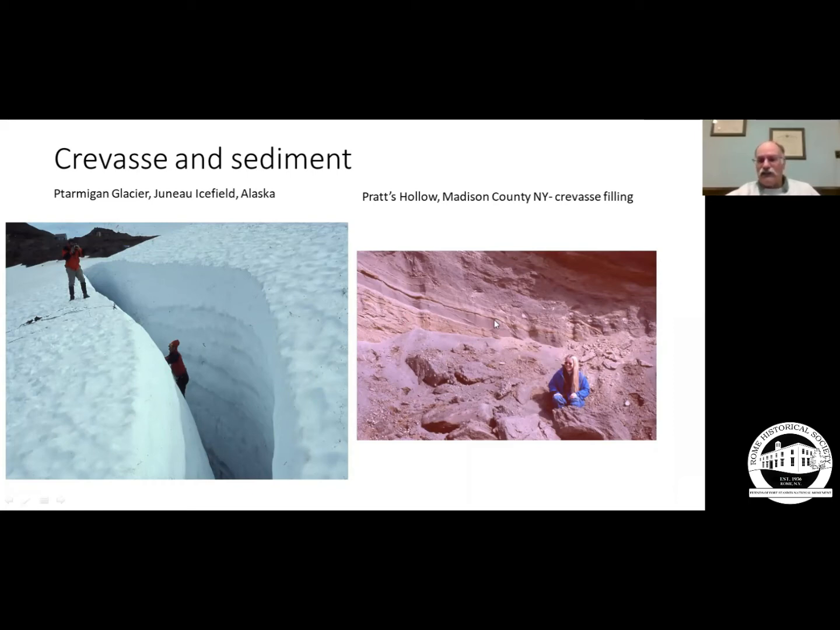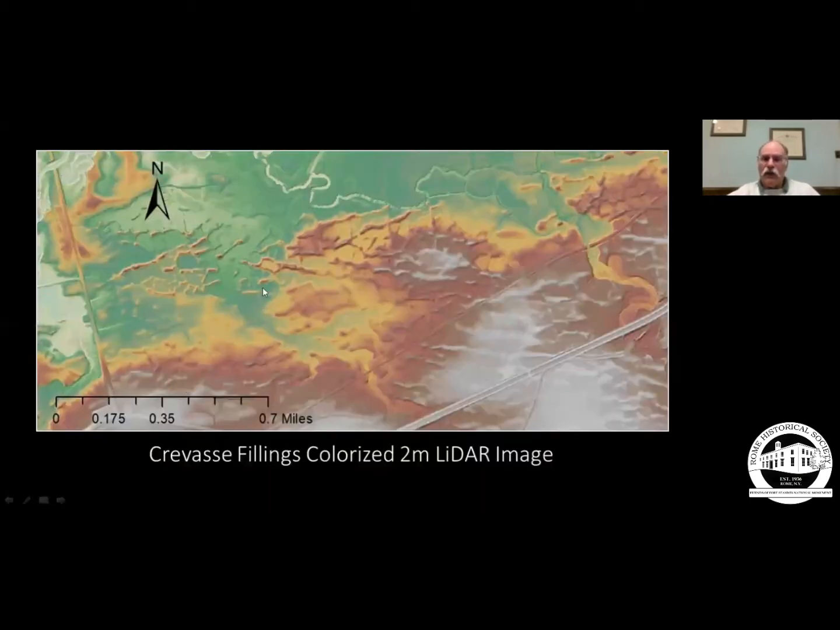And this is the sediment in a crevasse filling at Pratts Hollow here in upstate New York. So you can see the layers of ice here. These are layers of sediment that were washed into a crevasse like this. That's what these things are, south of the Rome Sand Plains, just north of Route 46 and the old Erie Canal.